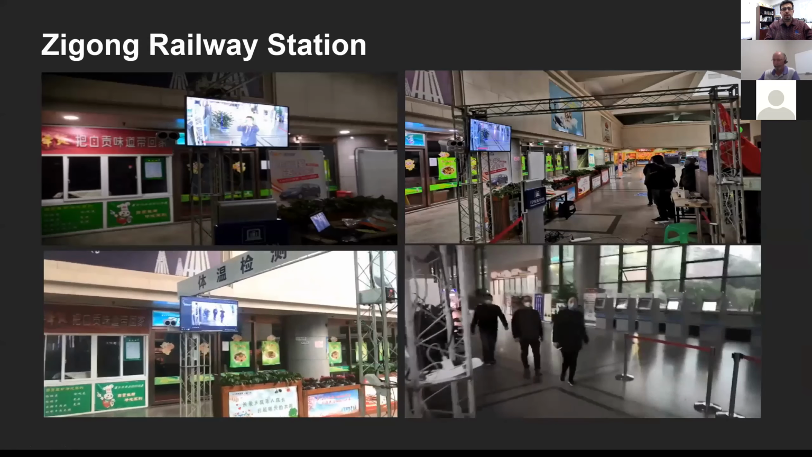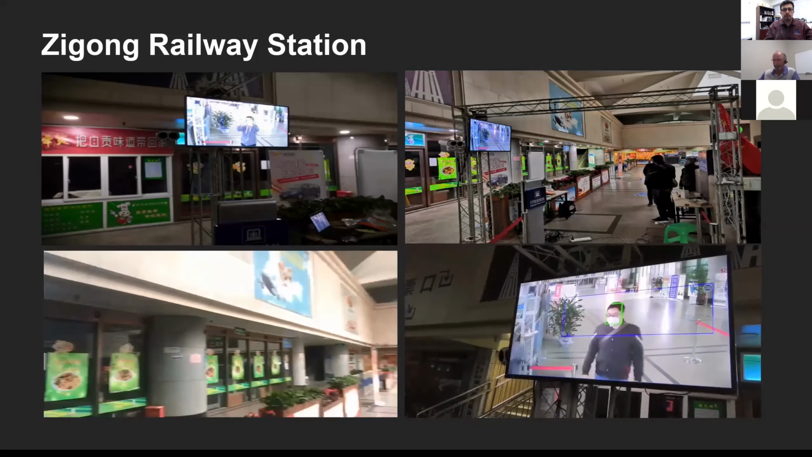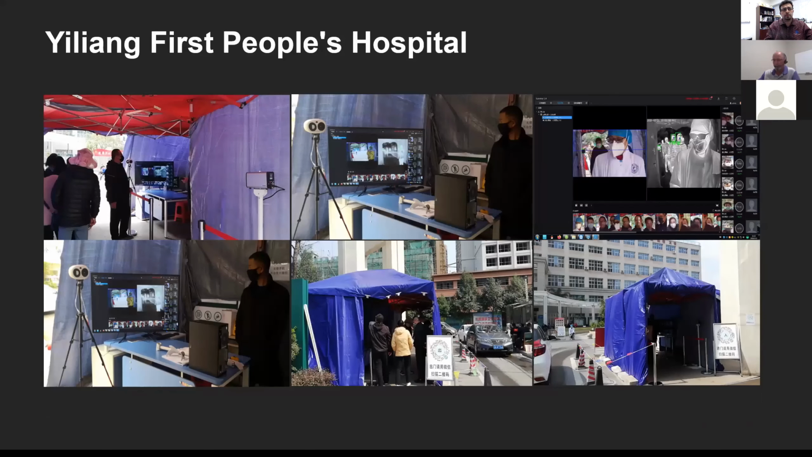Rail station, same thing. The Panda is here. They have it mounted to the camera at the TV, so even the visitors can see themselves and see their own temperature.